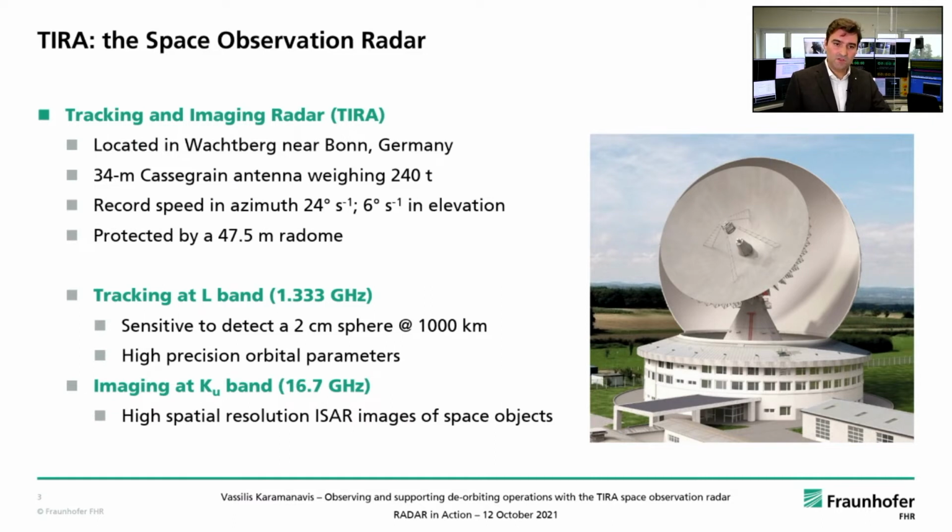TIRA actually consists of two radars. The first, the tracking radar, is operating at the L-band at a center frequency of about 1.333 gigahertz. This radar is sensitive enough to detect a 2 centimeter sphere at a range of about 1,000 kilometers. This is the radar that actually provides us with high precision orbital parameters of satellites.